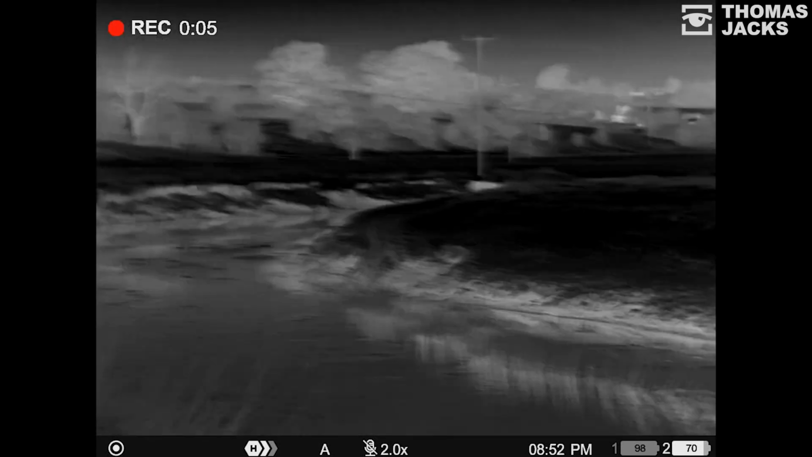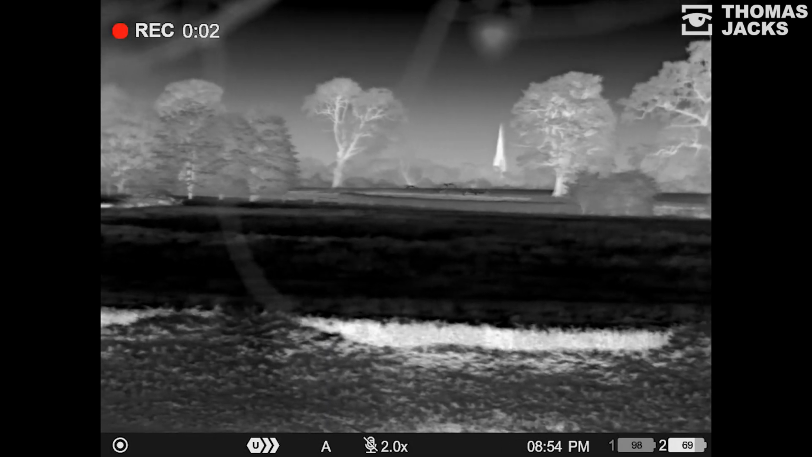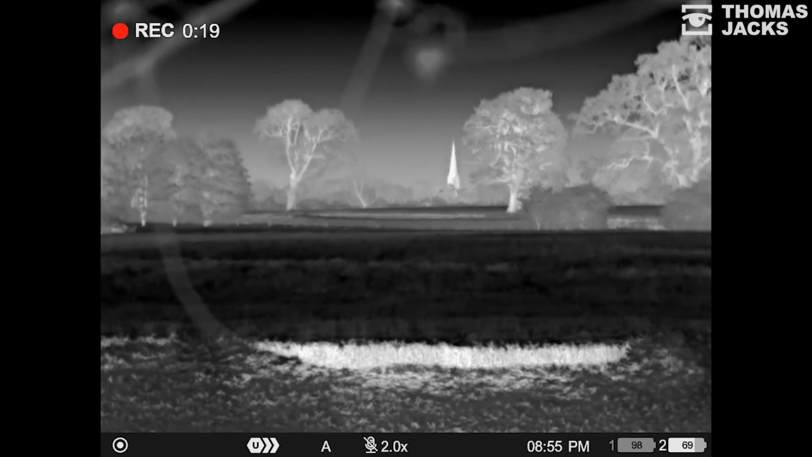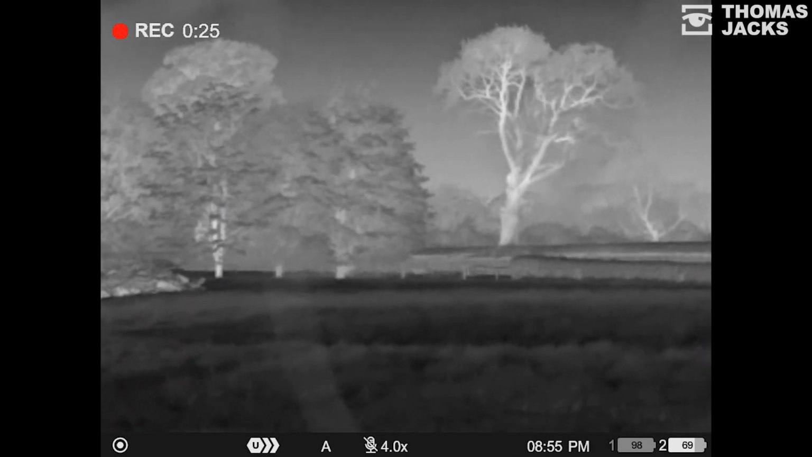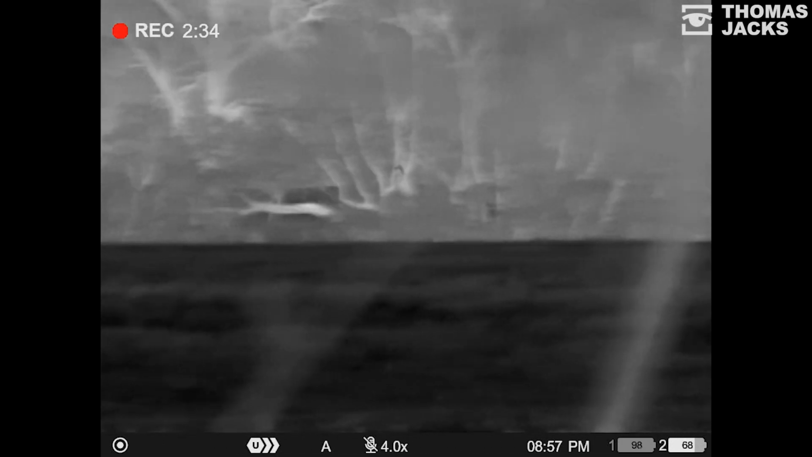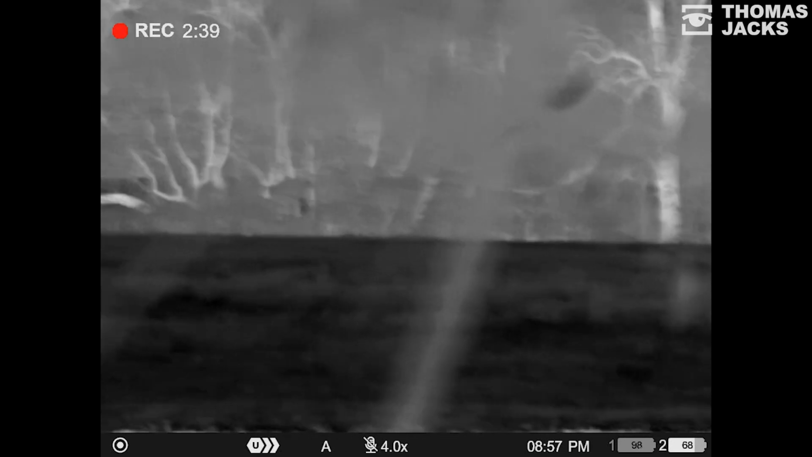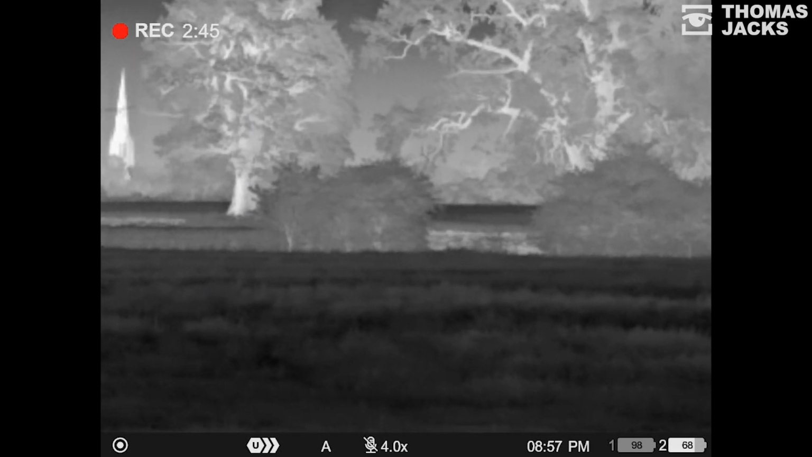So if being able to spot animals or birds is your thing, whether they're concealed by darkness, be that low light or no light at all, or concealed by distance, and we're talking even hundreds of meters, yeah, I can still spot those Canada geese, long after they've disappeared to the naked eye. Even if they're concealed by camouflage or a combination of all of the above, thermal will find them. Like this nightjar catching moths and getting a bit territorial.